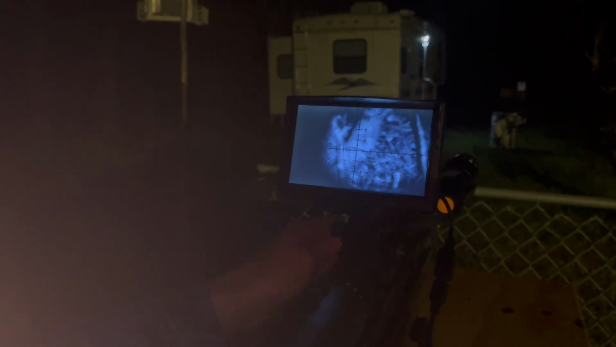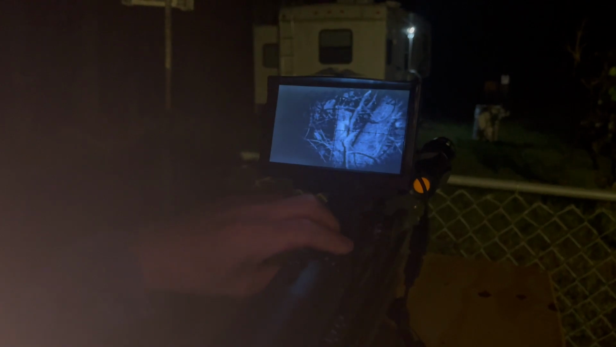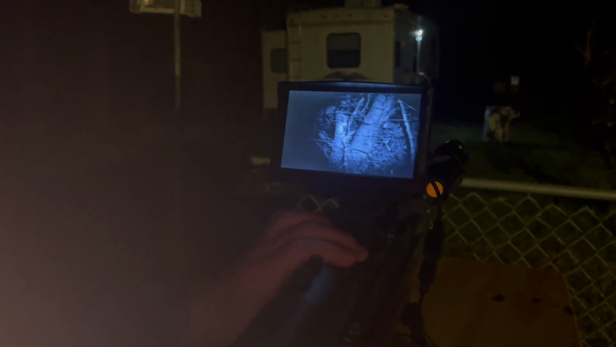Now we can zoom in with our scope and adjust the parallax. And that's pretty good. You can hunt with this all day long. You can still see the crosshairs really well. And that does really, really well. So this is a pretty good little unit. It works out pretty good.